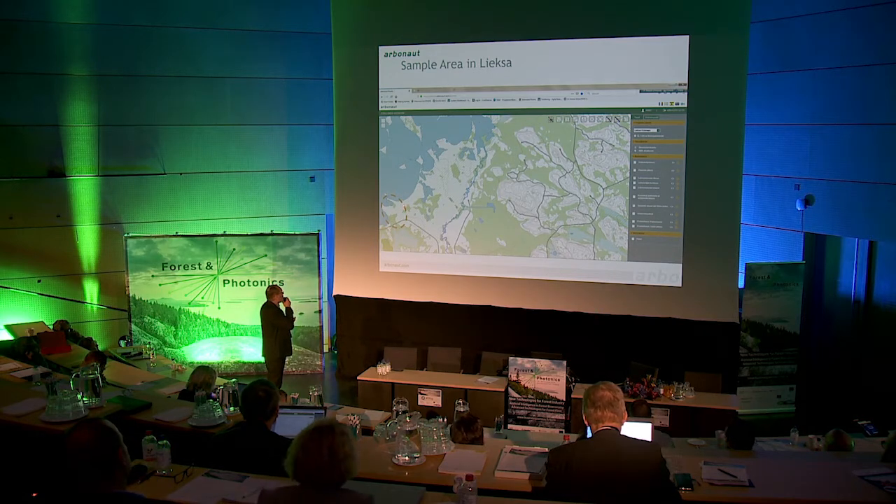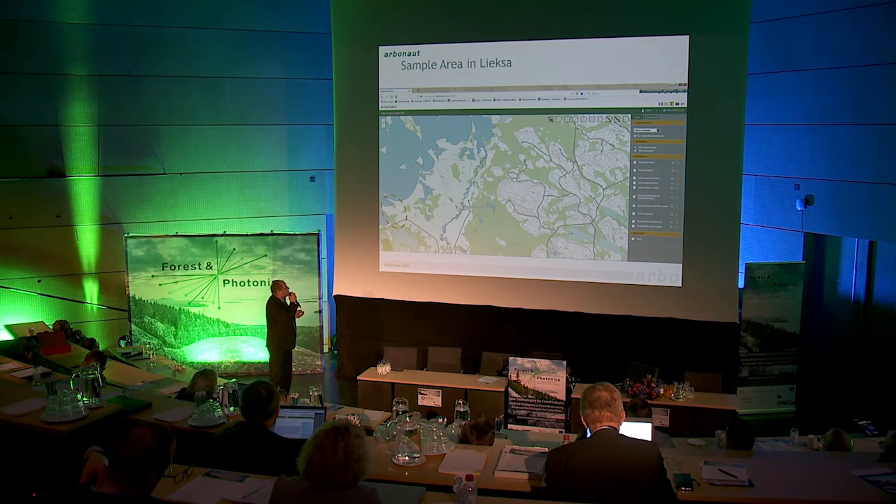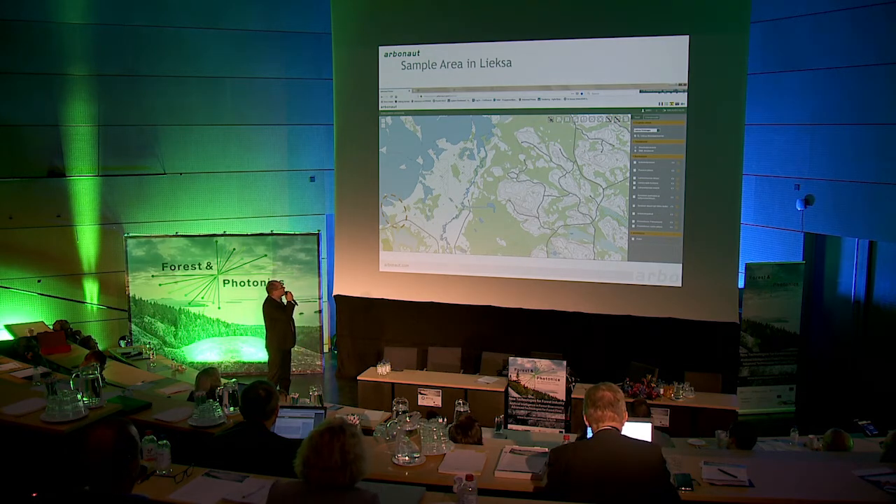There's also a pretty popular camping site in this area. And normally the winds are from the southwest in this area. So I took this as an example of a potential place to get a bit bigger canopy fire, even in Finnish conditions.